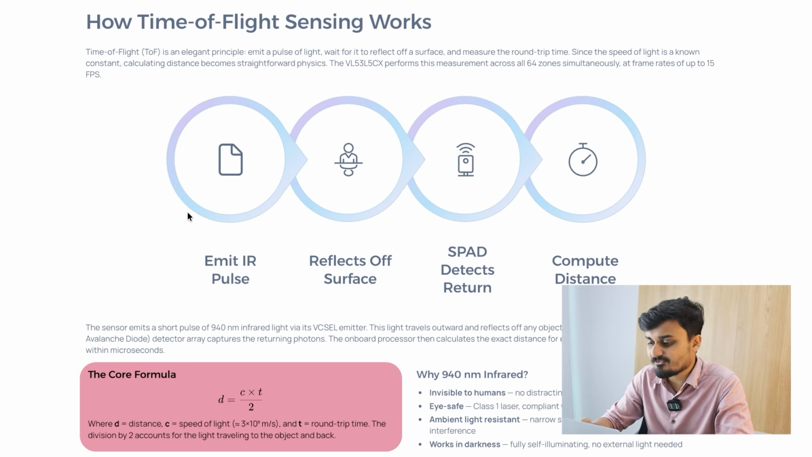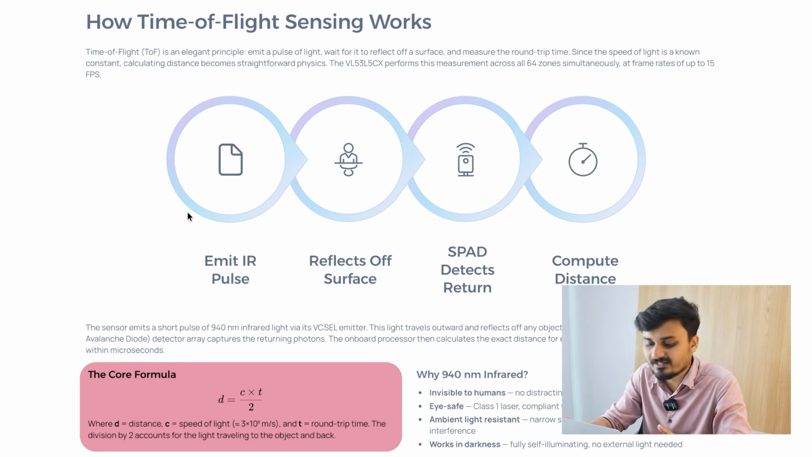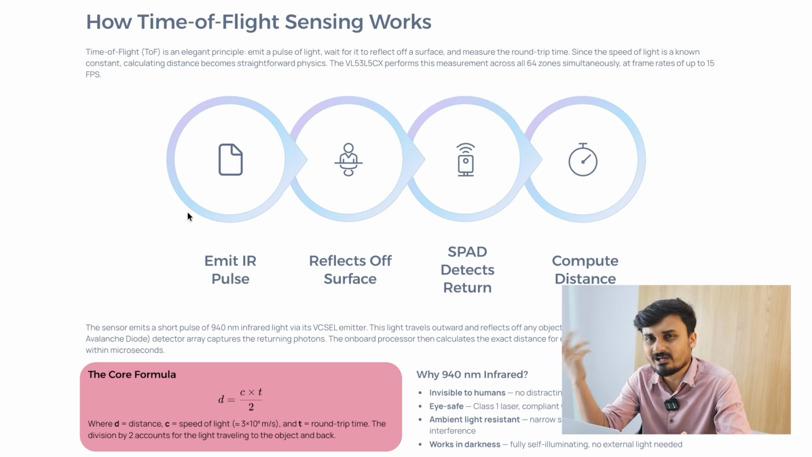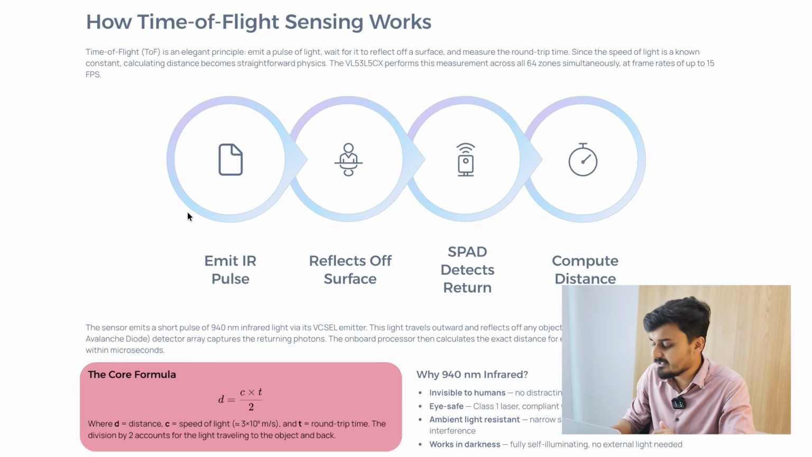We'll talk more about the SPAD thing later. Finally we compute the distance for each 8x8 cell, and the core formula is just the same: we use the speed of light and divide by 2. All these things we do like ultrasonic or any other TOF. We compute the distance in that way only.